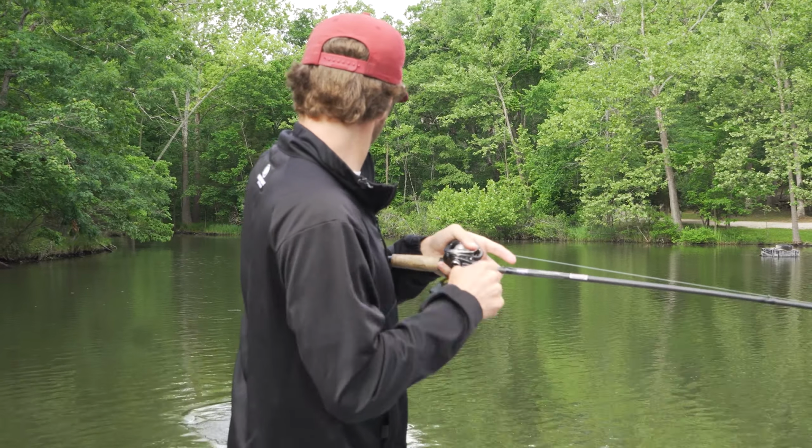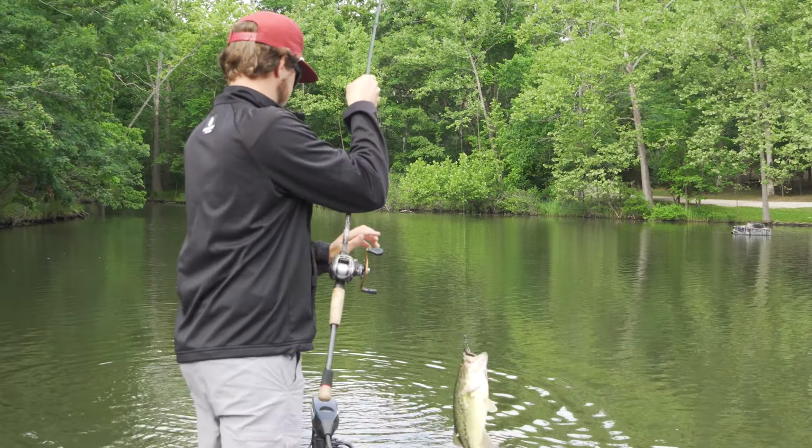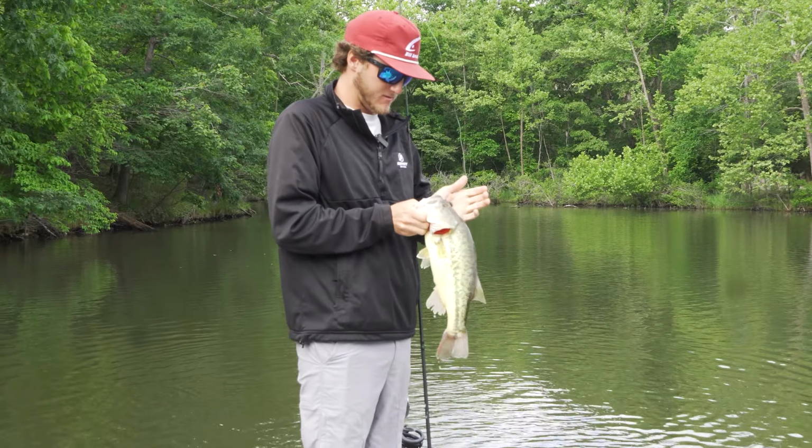There's one right there on those bluegill beds. Not a big one by any means, but definitely a solid fish.